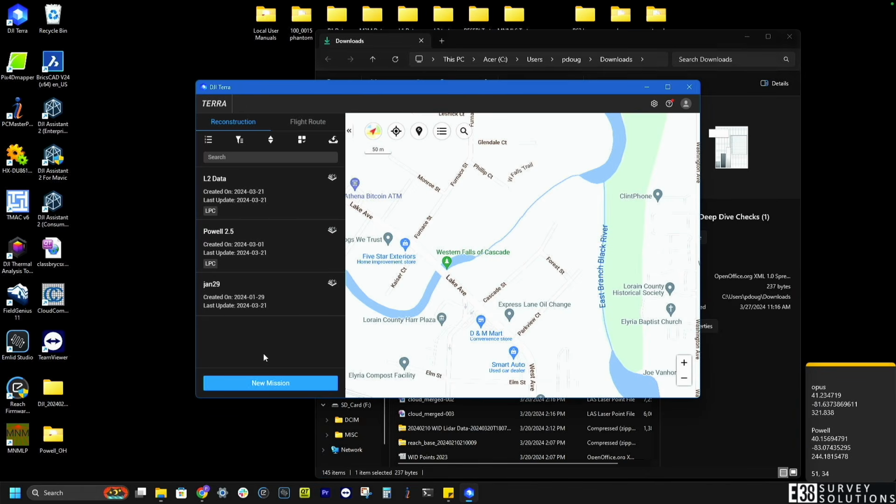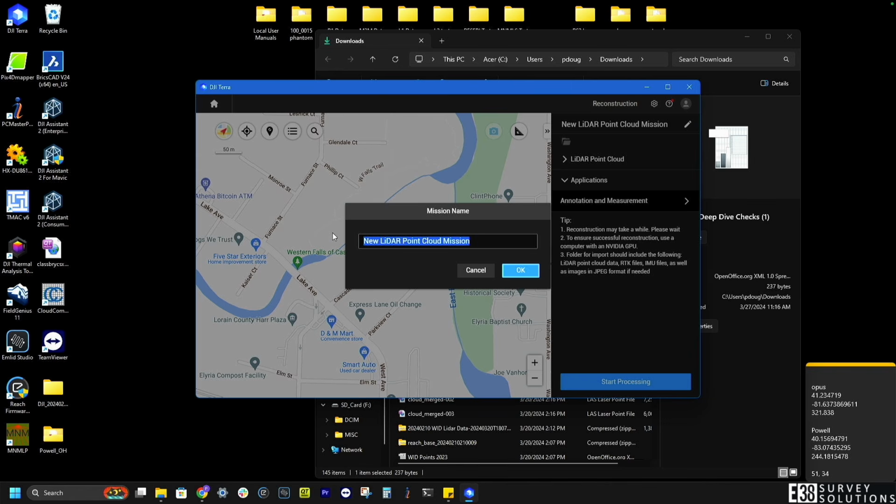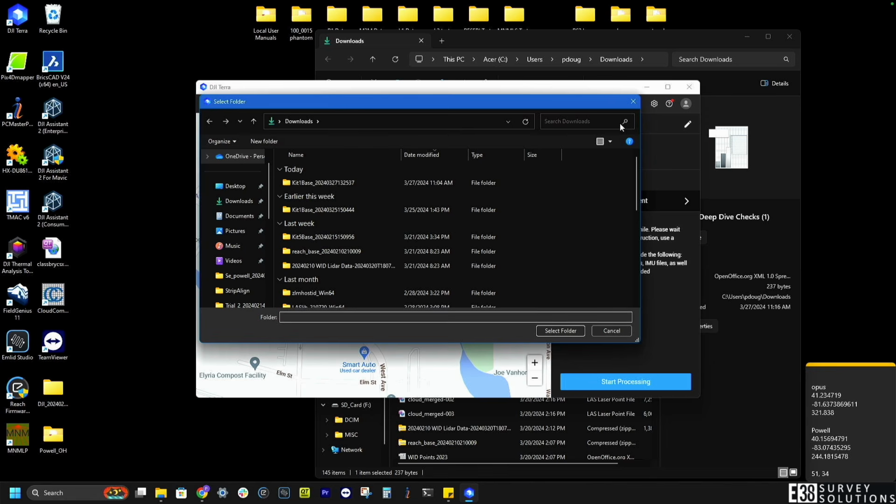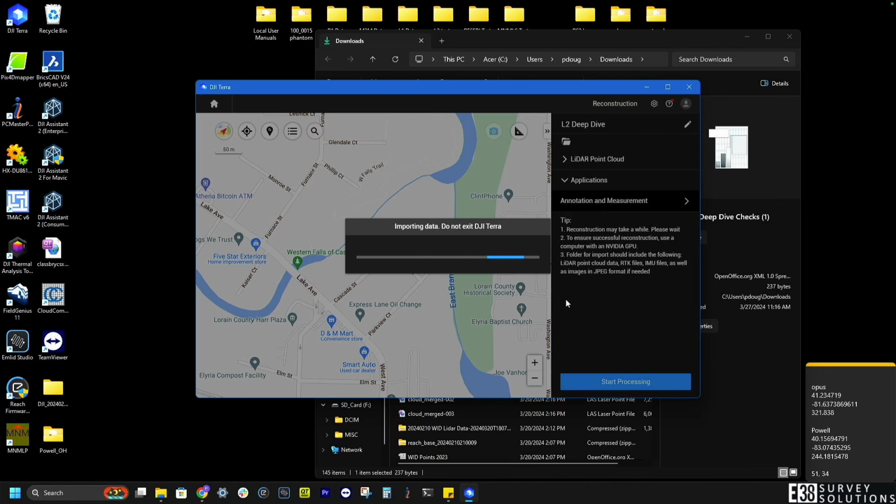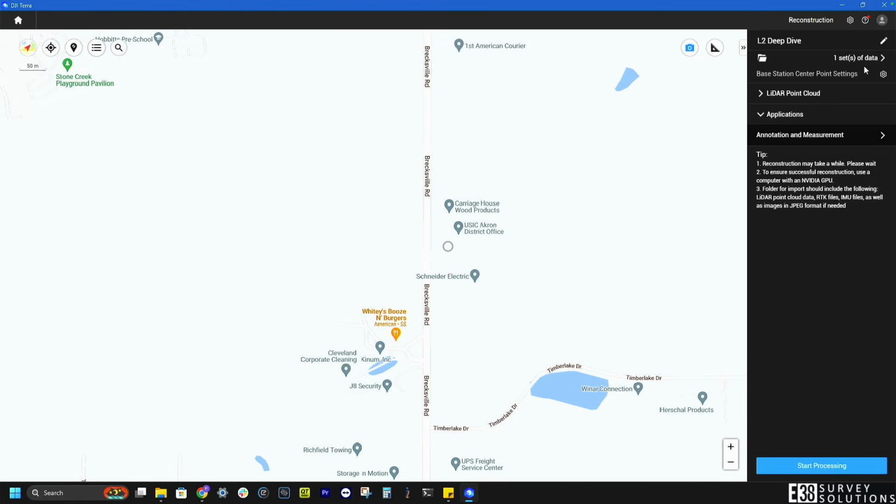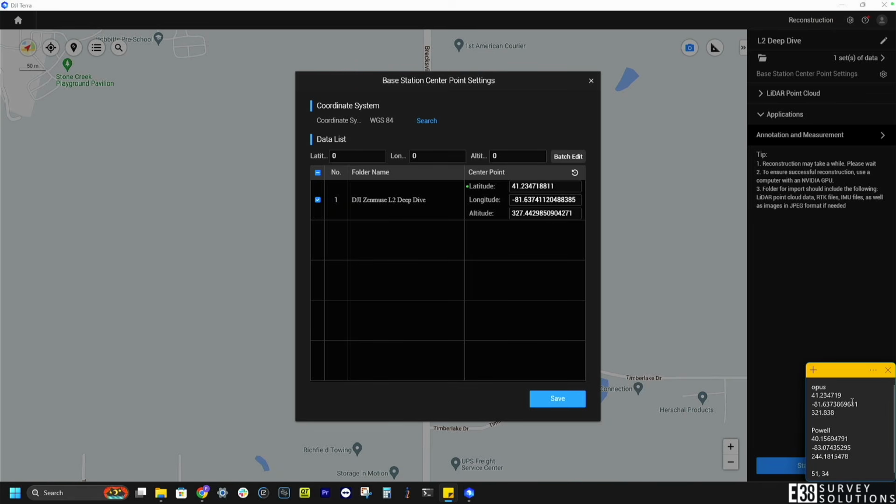Now in Terra, I'm going to start a new LiDAR point cloud mission. We'll browse for and select the mission folder we just prepped. Then directly underneath our dataset, we'll click the settings for our base station. I'm then going to input the same known point we used for our base, except that I'll add the height of the rod that the receiver was on and save that.